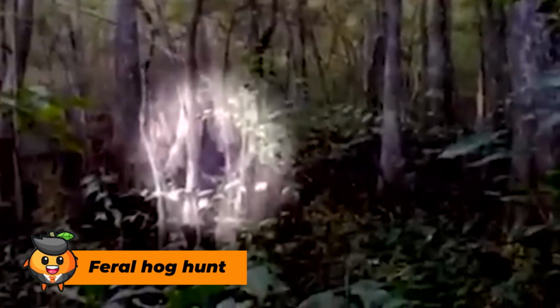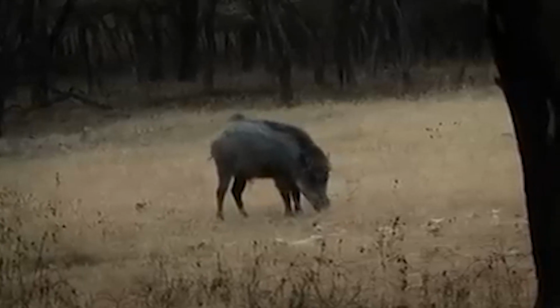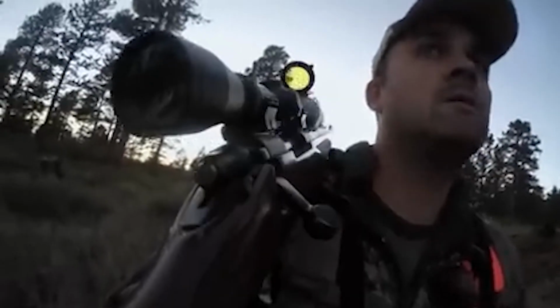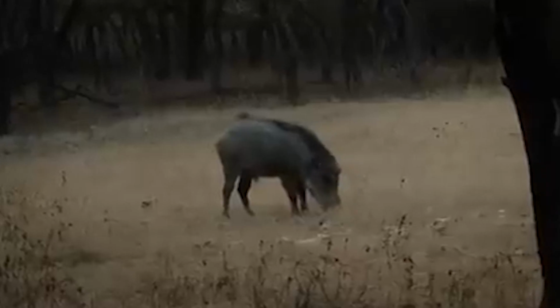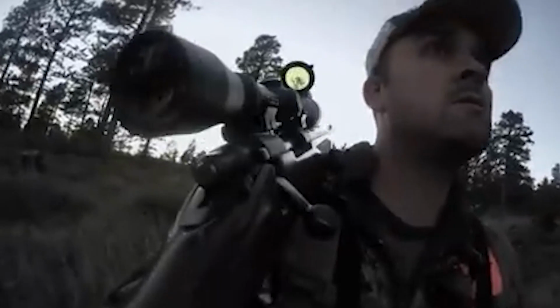The feral hog hunt didn't go as anticipated. In the swamps of Mississippi, a young man went to his regular spot, hoping to hunt down some feral hogs. He got to his spot by 6:00 p.m. There was nothing to worry about, as this was something he did on a regular. But today was no regular day.